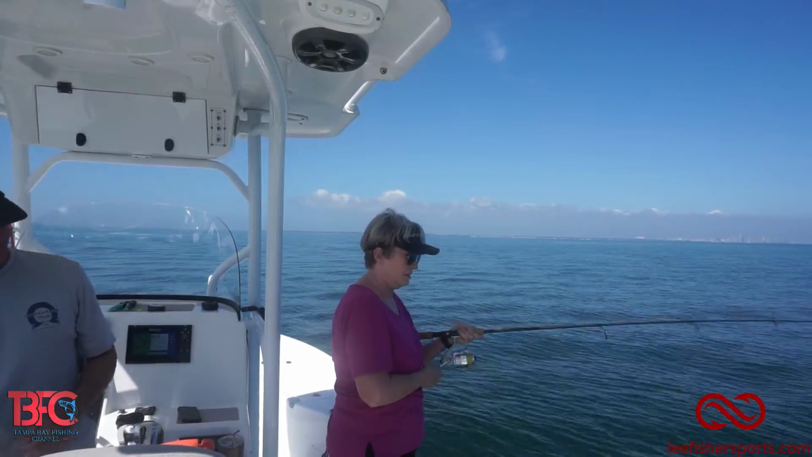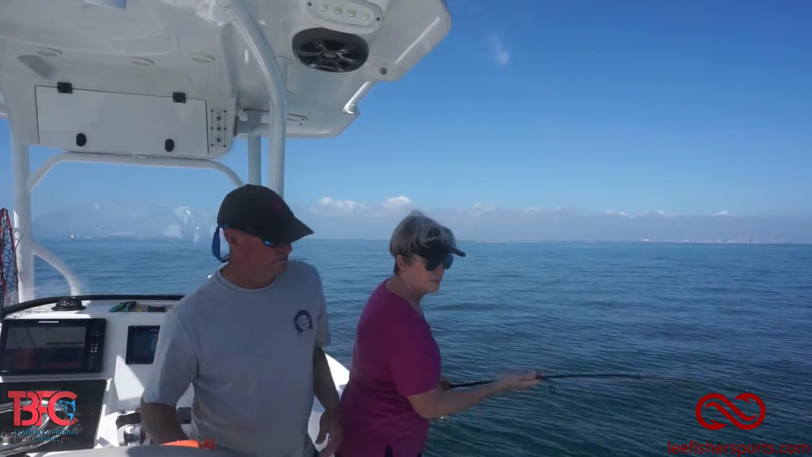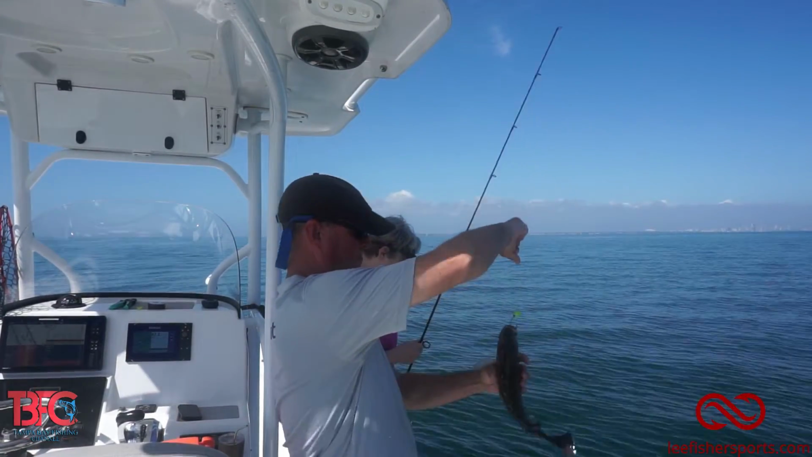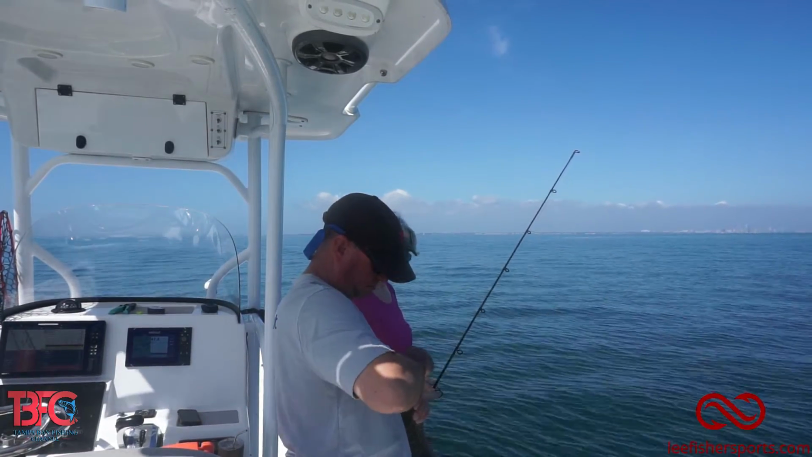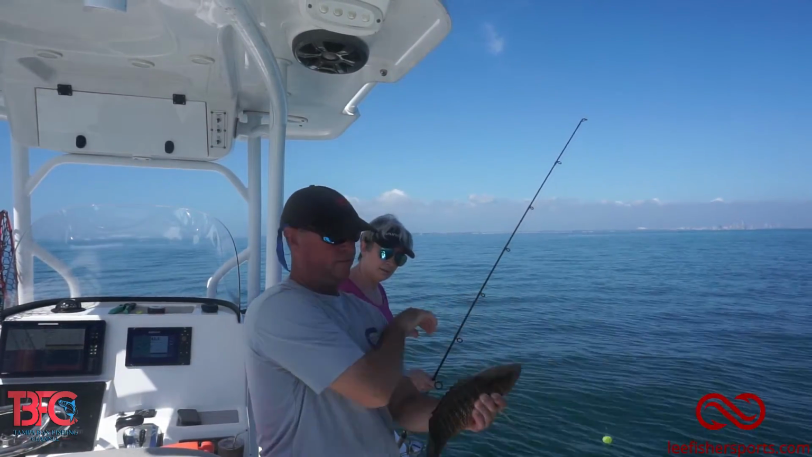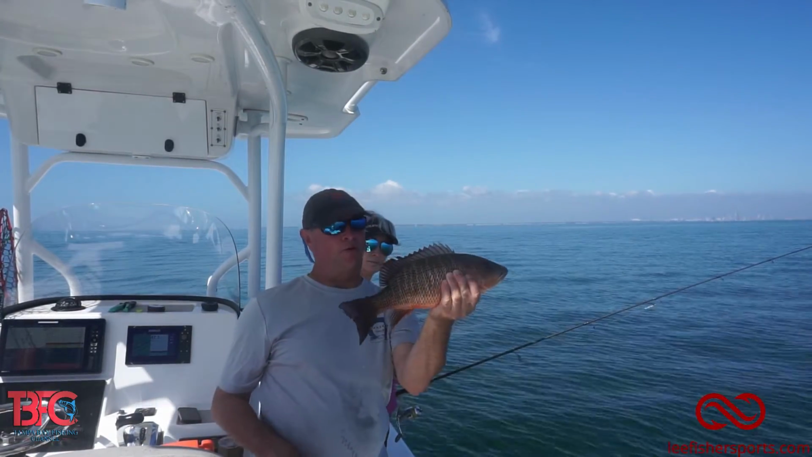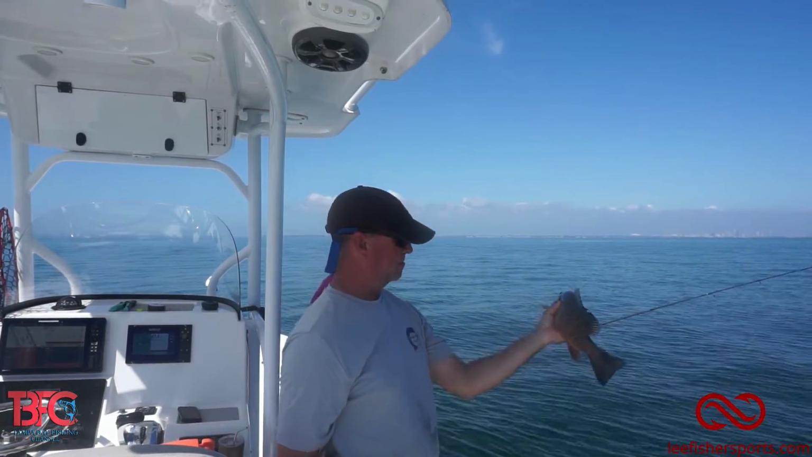Snapper. Another good snapper. Yes, it is. He's a fatty. Solid fish. In the middle of winter time, but it's 82 degrees out today. Florida winter time.